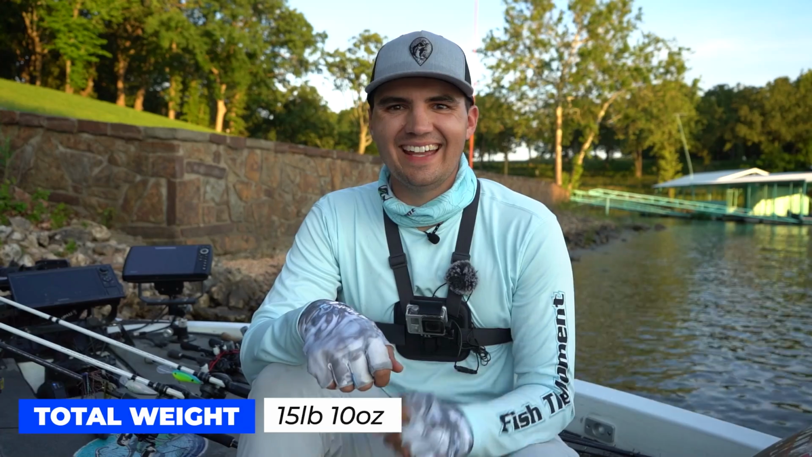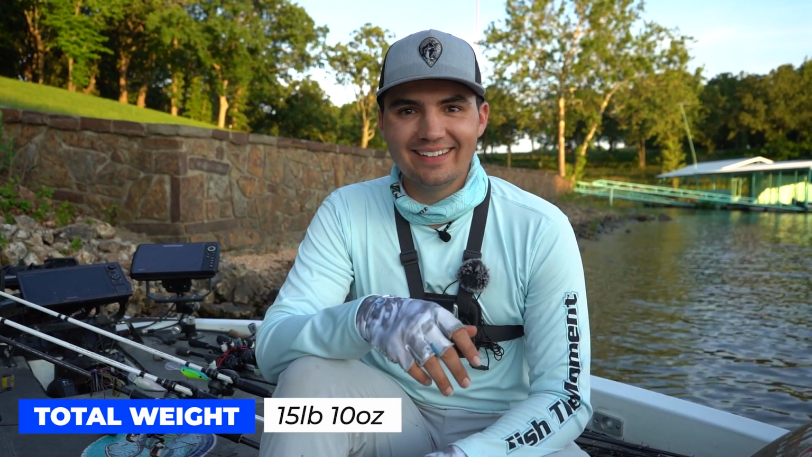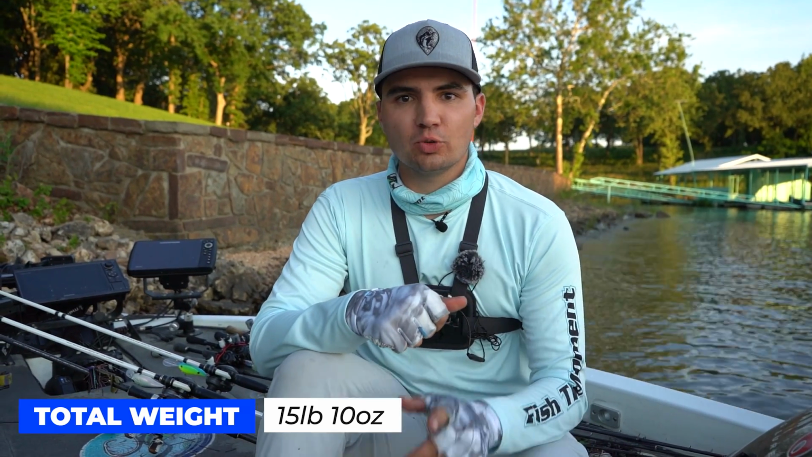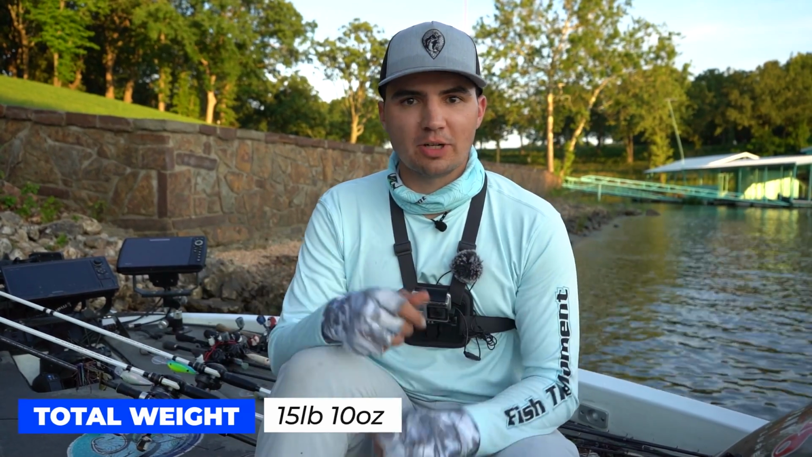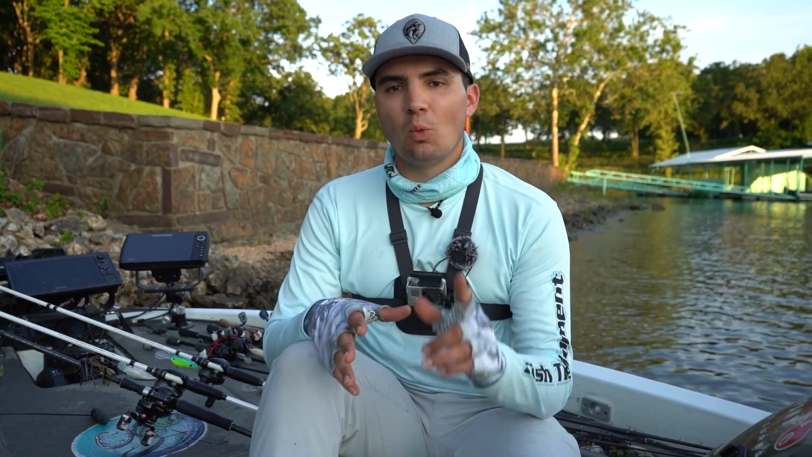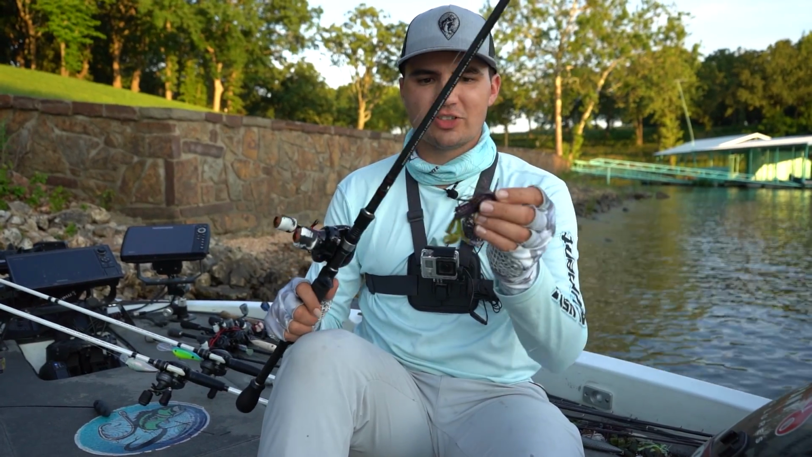15 pounds, 10 ounces, we did it, guys. I did not think we were going to get it done with about an hour left in the day. It was really tough there in Drowning Creek where we started. As you saw, I was seeing a lot of fish on the graph and I felt like I was in some good areas, but the fishing pressure really got those fish in a weird mood and they wouldn't bite. I did find that one out of the way brush pile. I caught that 6-pounder on the Fish the Moment offshore jig.